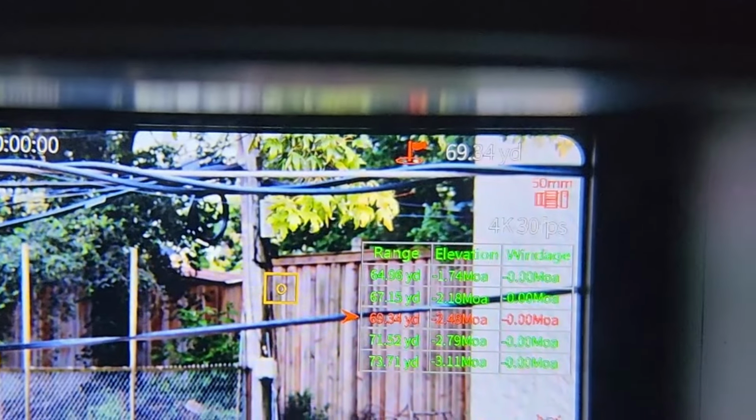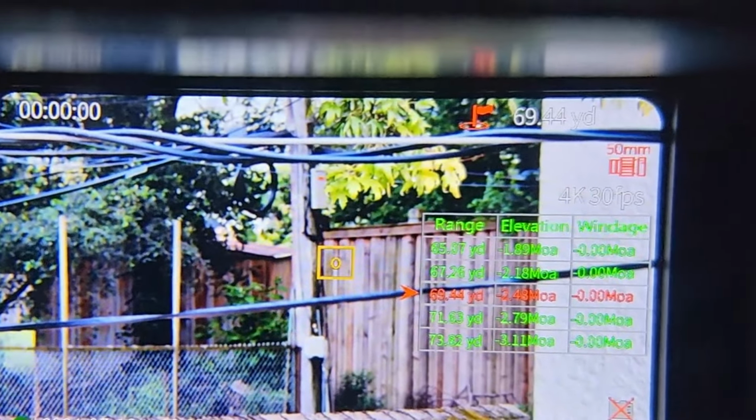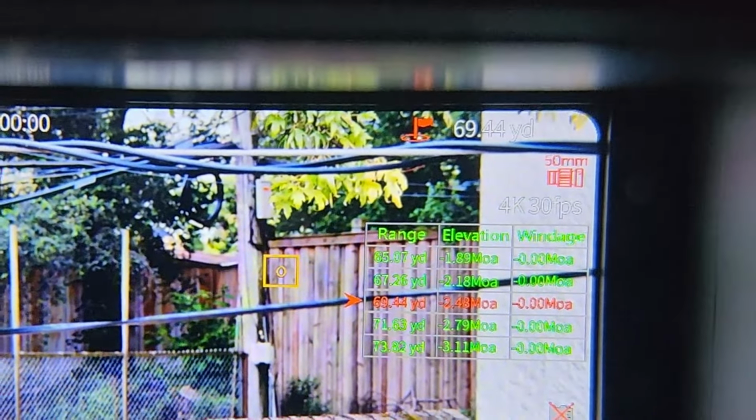So you can now put in your ballistics data. This thing is going to replace not only my binoculars, but also my rangefinder, which has ballistics in it as well. So really excellent feature that they just added in, and I wanted to front load that and show you guys that at the beginning of this video because that is a game changer right there.